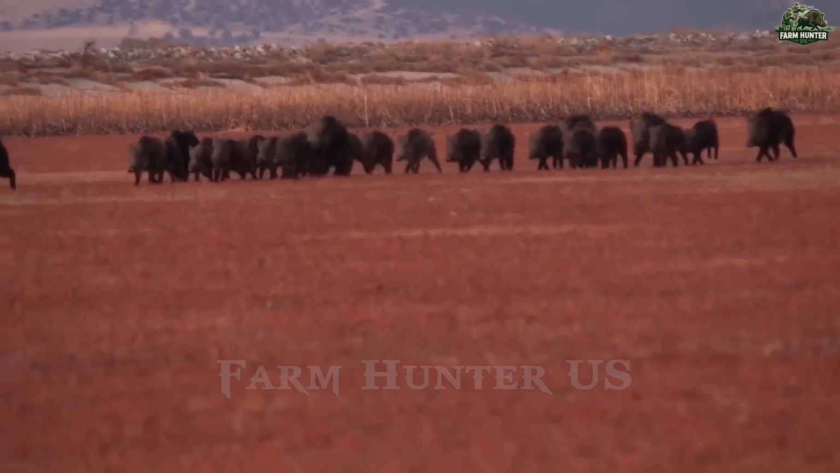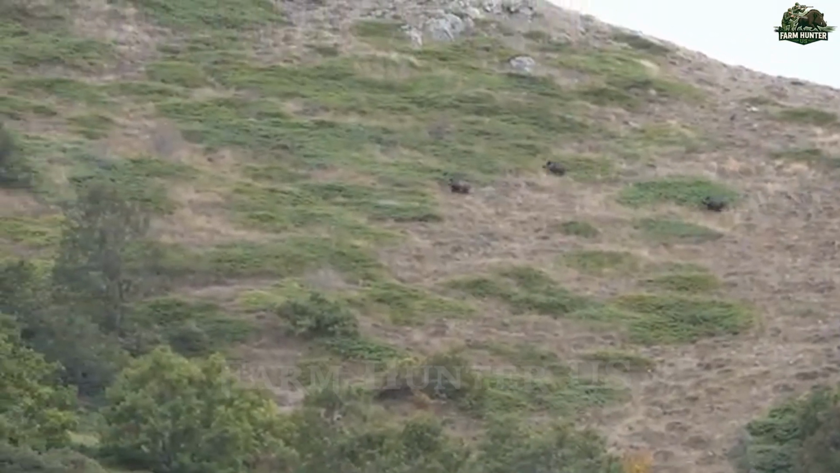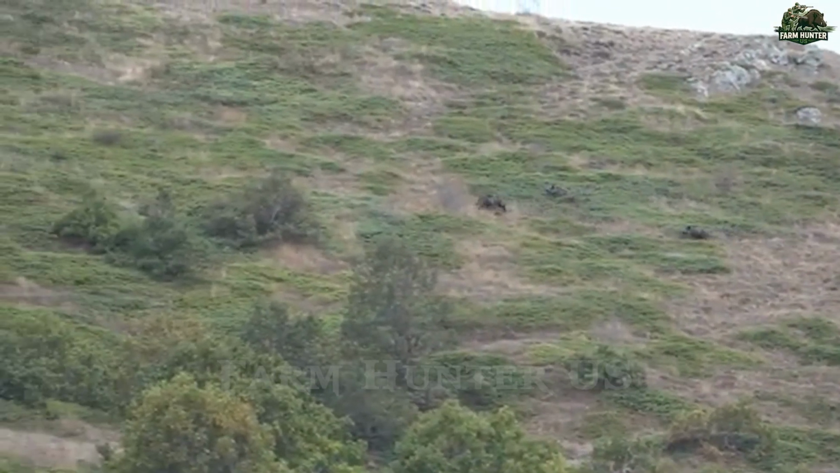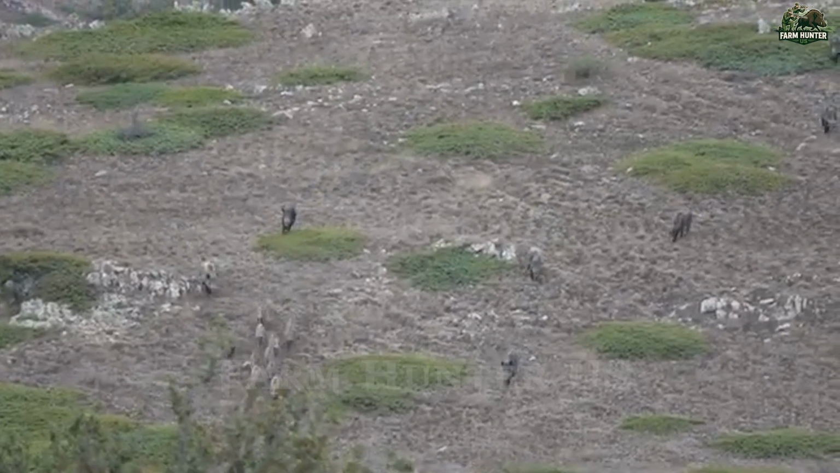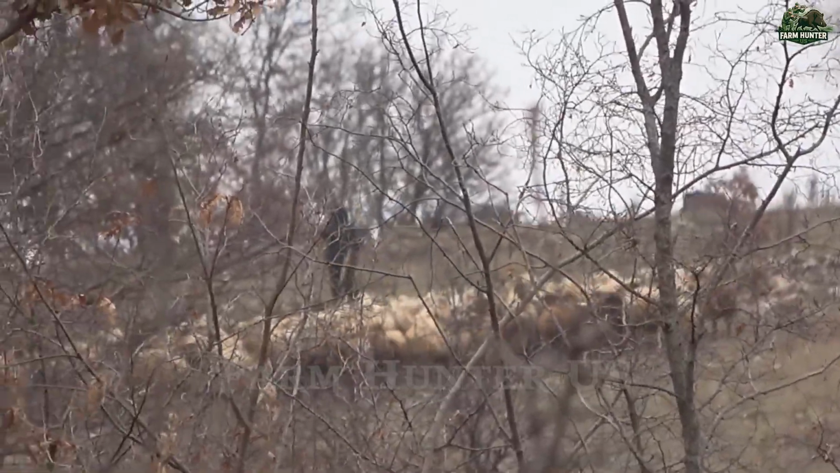Where thick swamps choke the land and the air hangs heavy with humidity, a deadly game of survival unfolds. This isn't just any hunting ground, it's a battleground where cunning wild boars thrive and every step could trigger a chase.